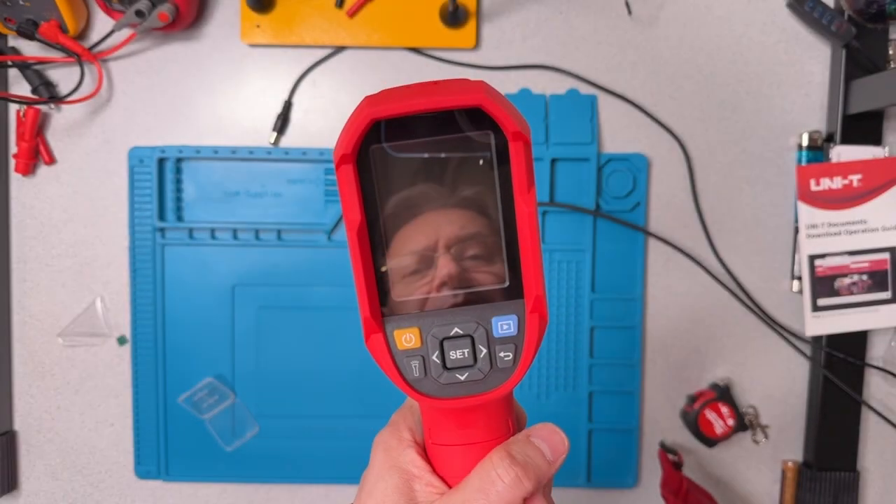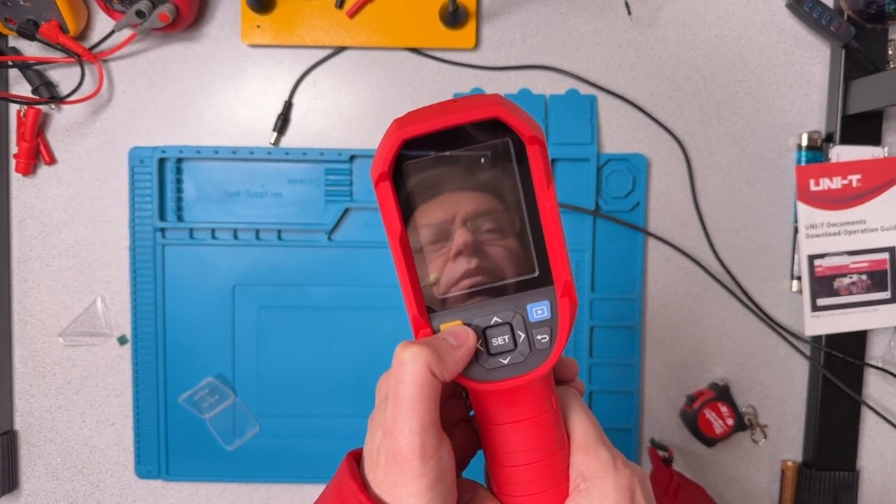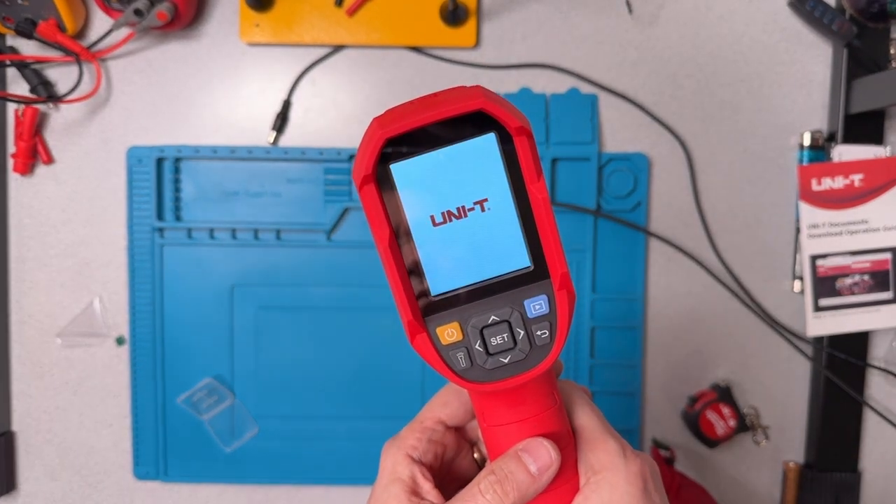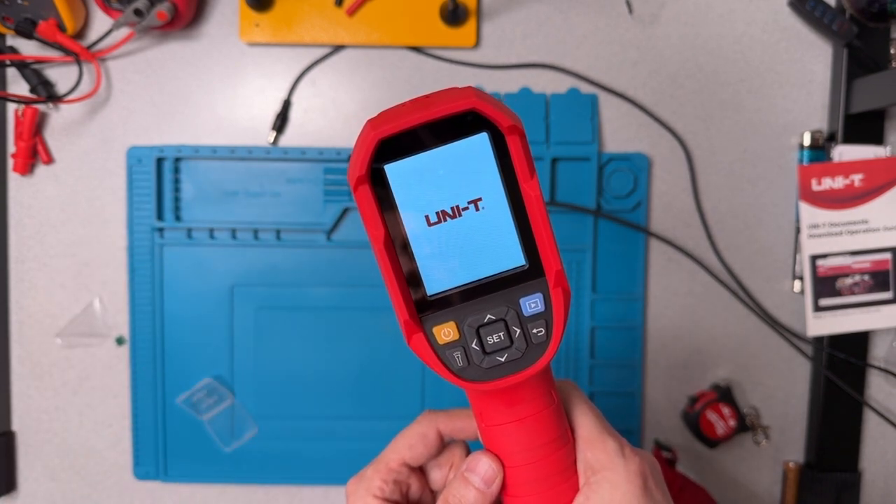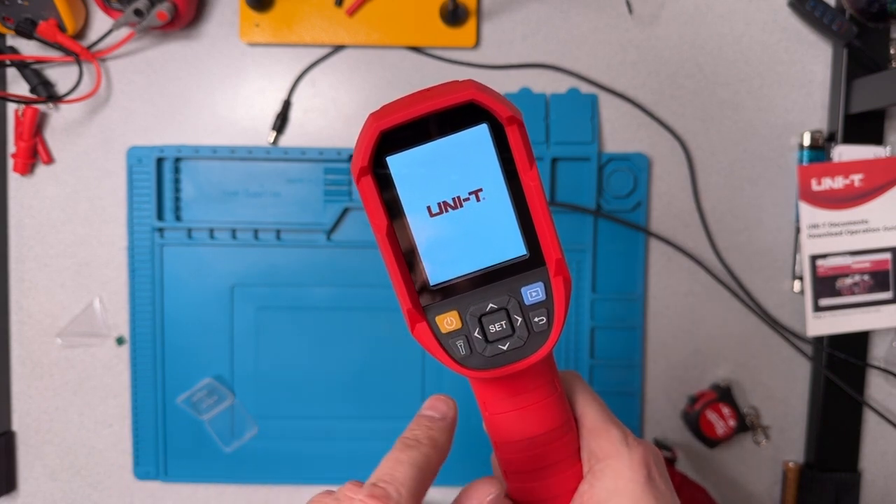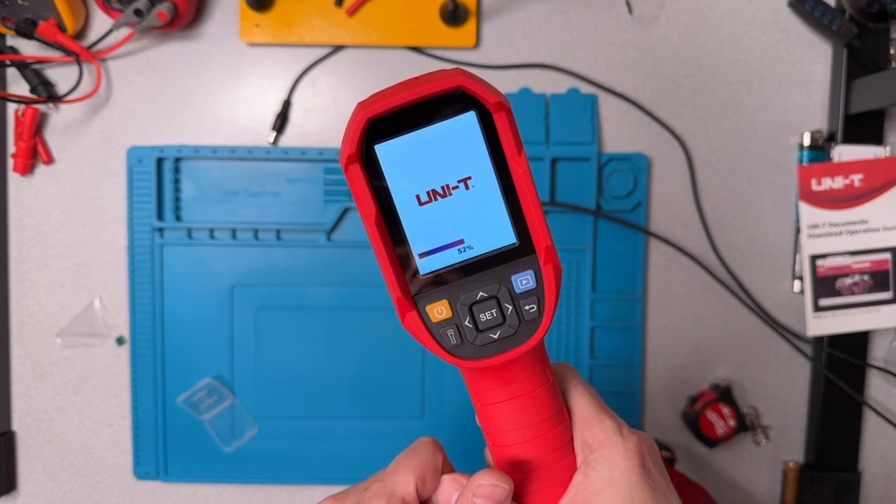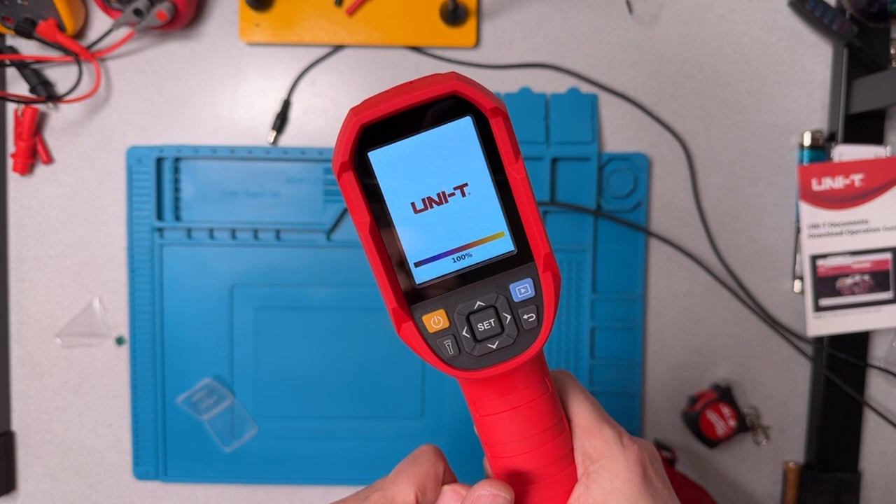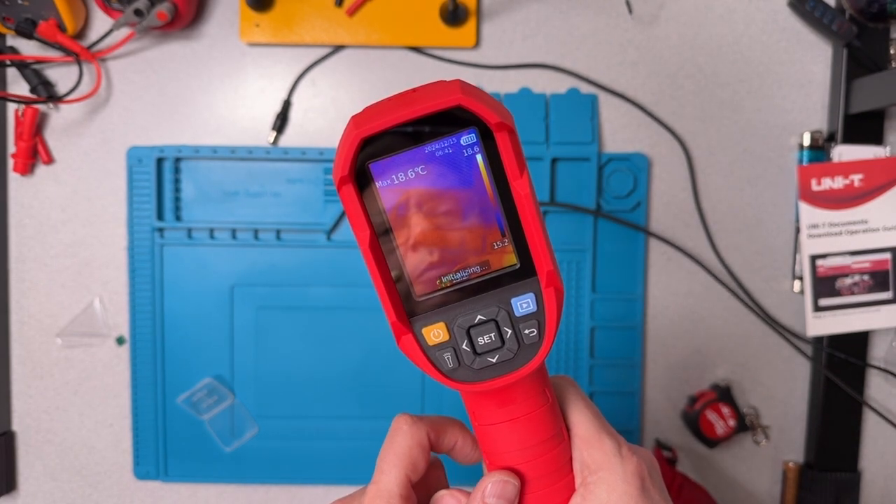And I'd love to say that I'm powering it up for the very first time. It's not the very first time. There's not much difference though. So we can see that the unit shows us the Uni-T logo, and then it takes a little bit of time to initialize. We'll get a little bit of a progress bar at the bottom once it starts loading. And there we are, 100%. And then we go into operating mode.